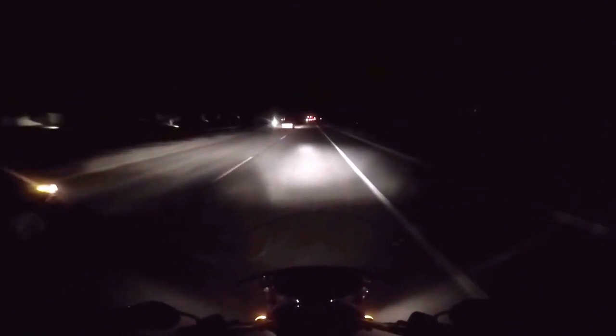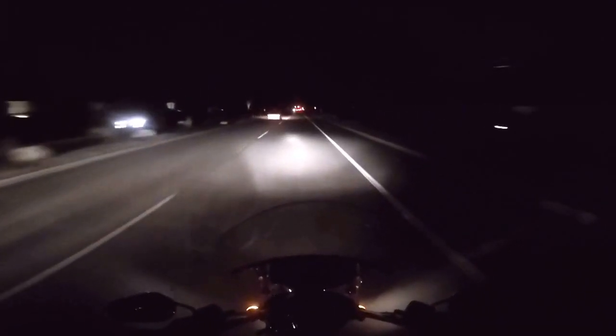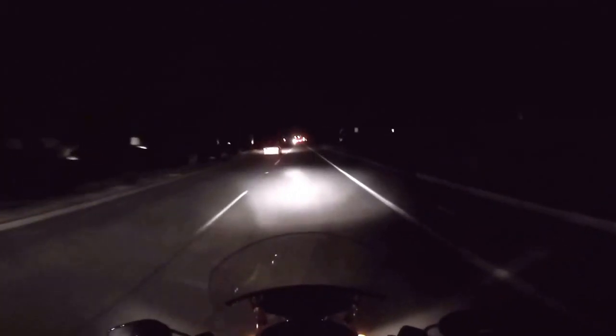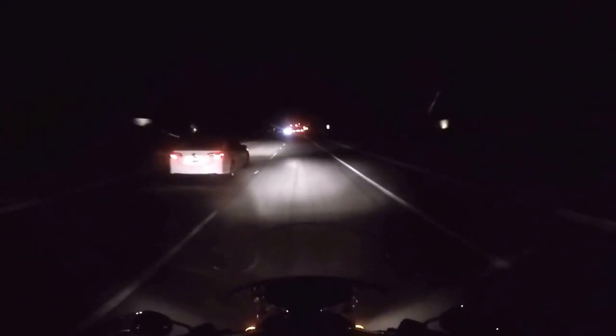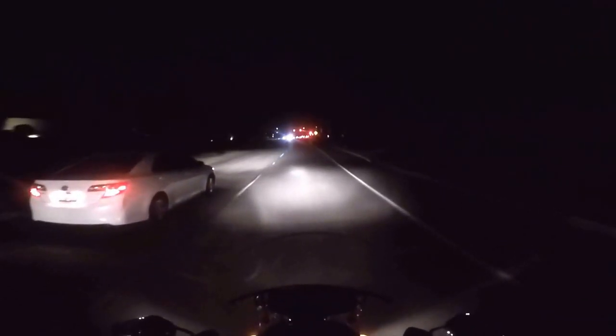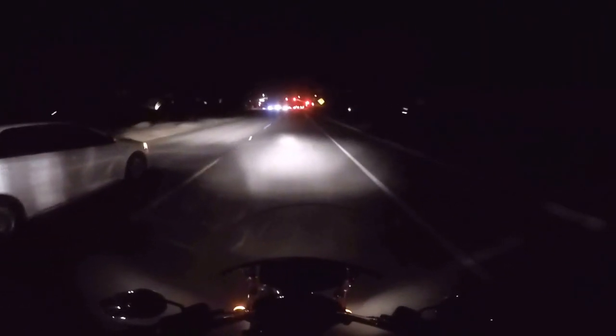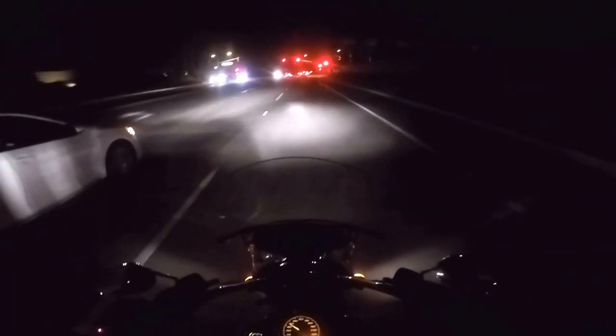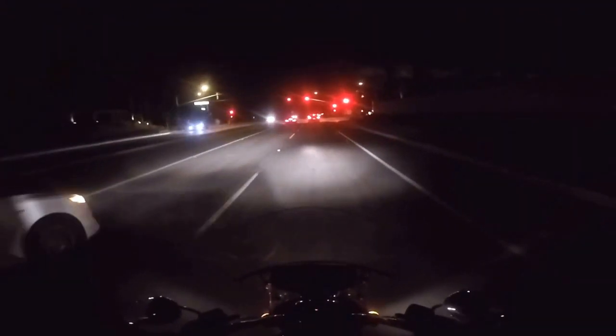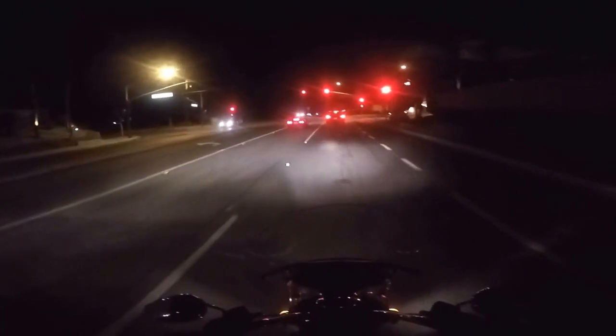It does pretty well, mixed in with other traffic. No, we're not going to be doing any lane splitting tonight. Obviously, we're still on the trike. But we're going to encounter some traffic. It's a warm night tonight. I think it's almost 75 degrees or more.